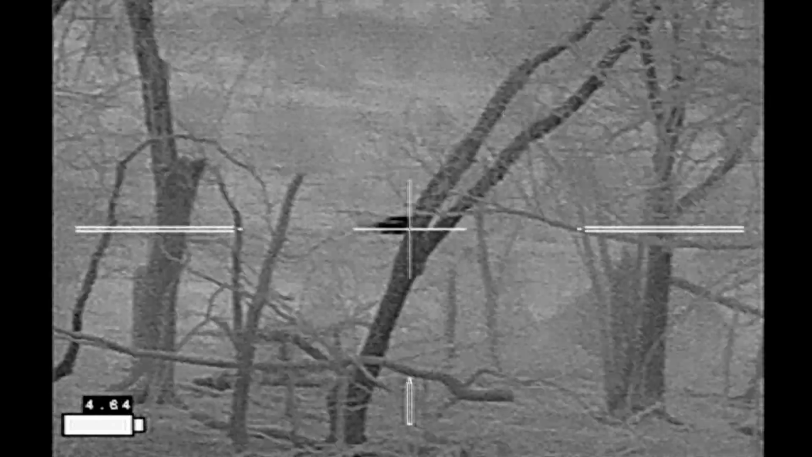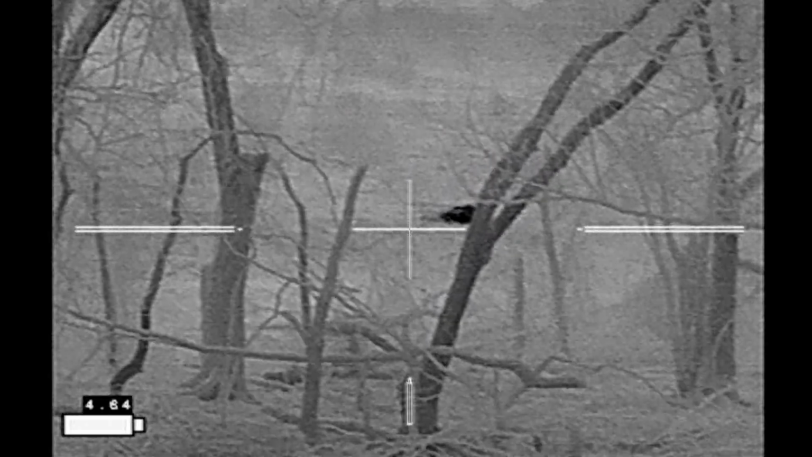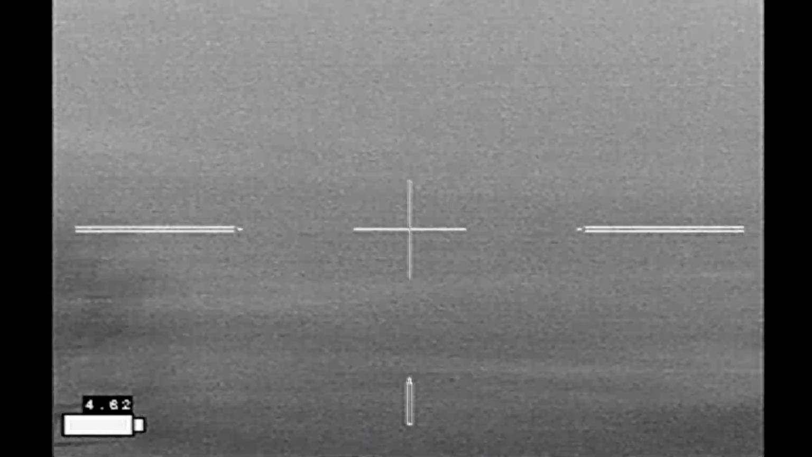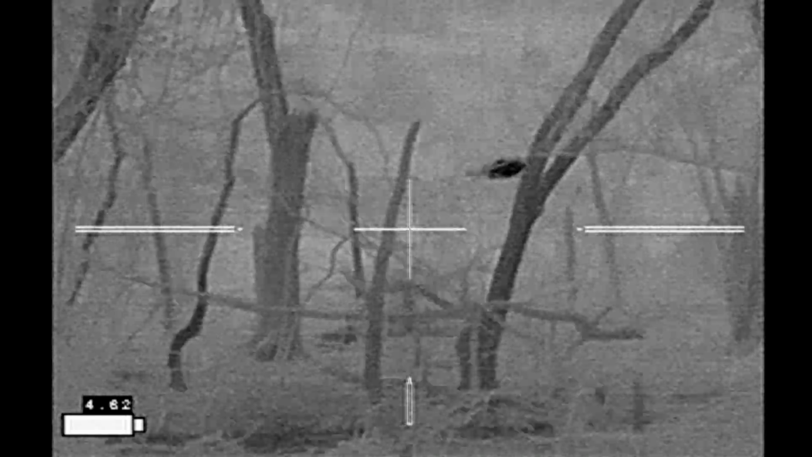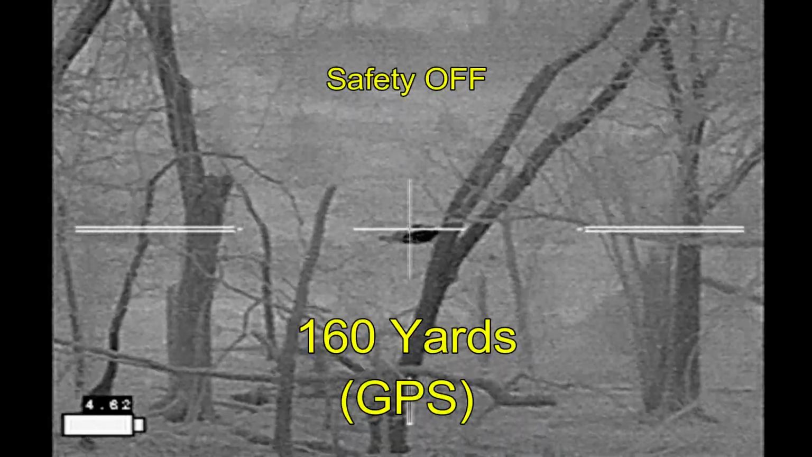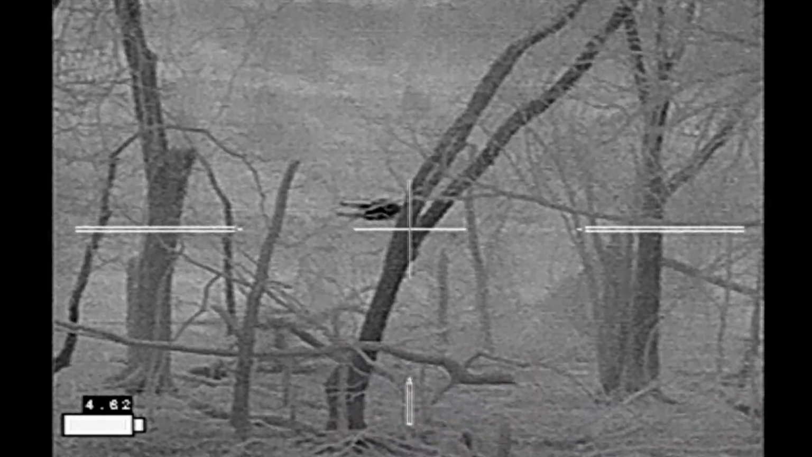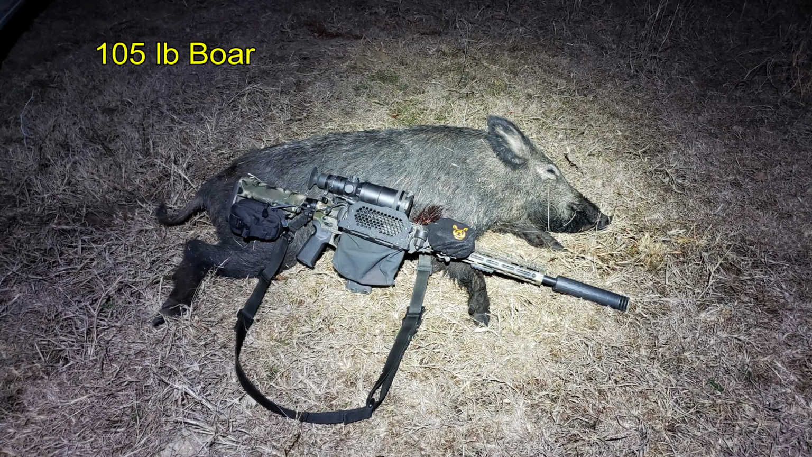A few more steps. Looking a little better, but there's still a couple heavy branches in the way. So no, that's not going to work. And finally, I've got a fairly clear shot. Some light branches, but I connect, and I'm certain that the hog isn't going to move before I can drive around and collect it with the truck. And it turned out to be a 105-pound boar.